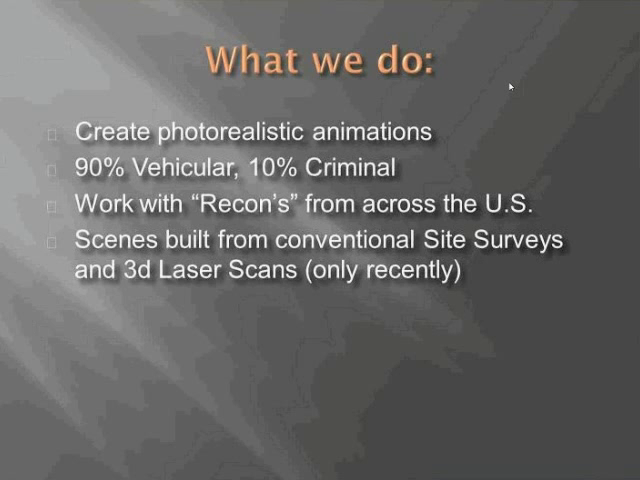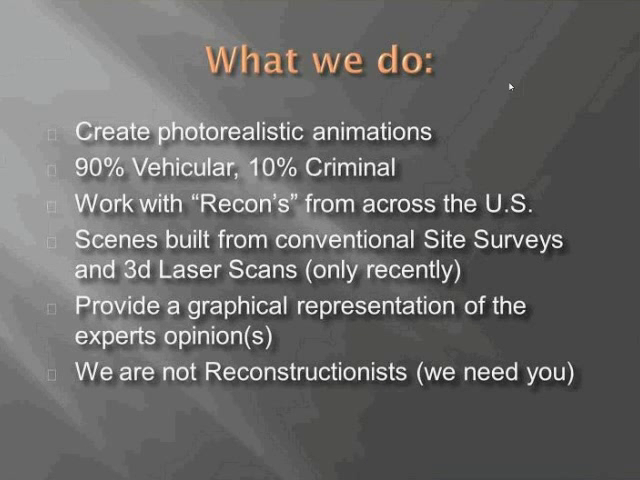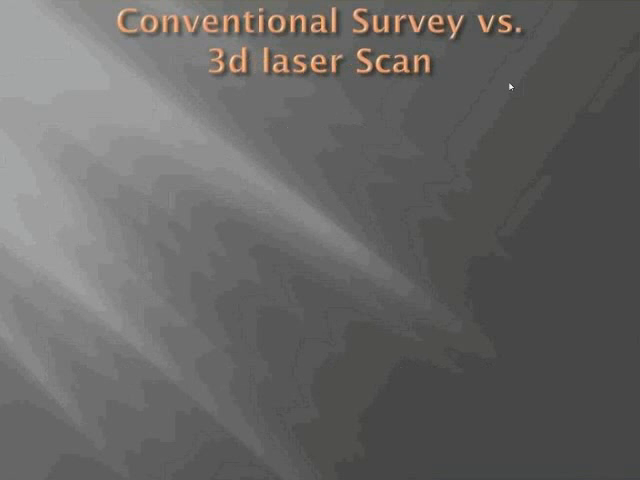So we build our scenes from conventional site surveys for the most part, and we're starting to use 3D laser scans as they've come in, and we've also contracted with people to make scans for us as we wait for our laser to arrive. We create a graphical representation of the expert's opinion. In other words, if the reconstructionist says this truck flew 22 feet in the air, then by God, that's what it does. We are not reconstructionists. We need you to provide us with the data that we need.